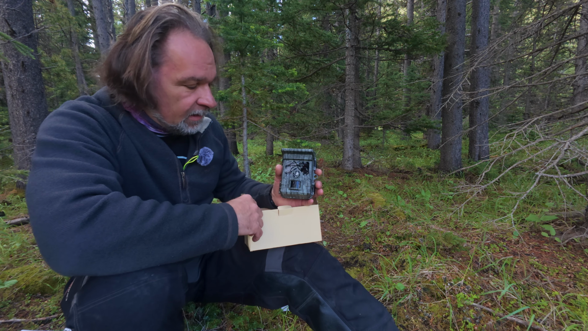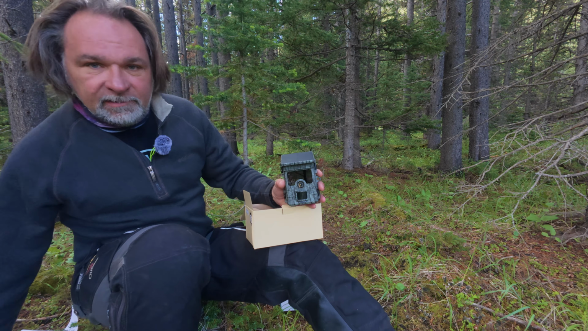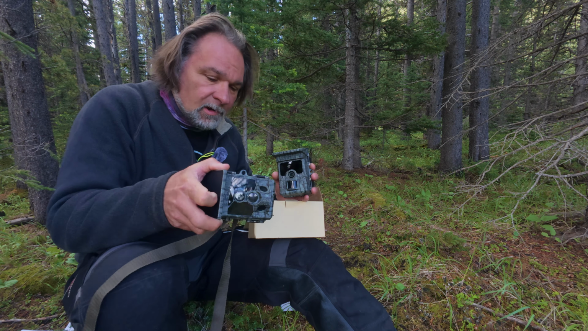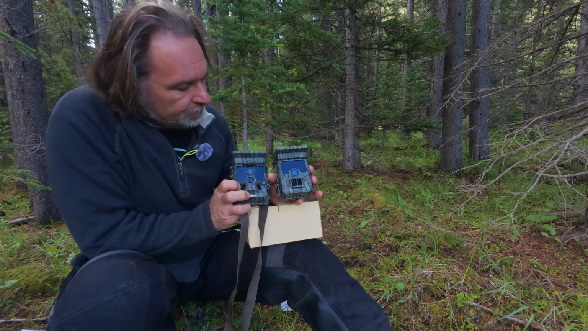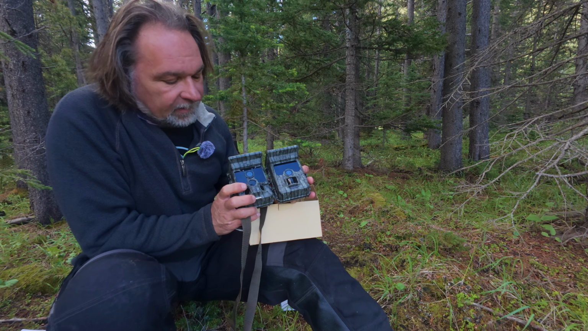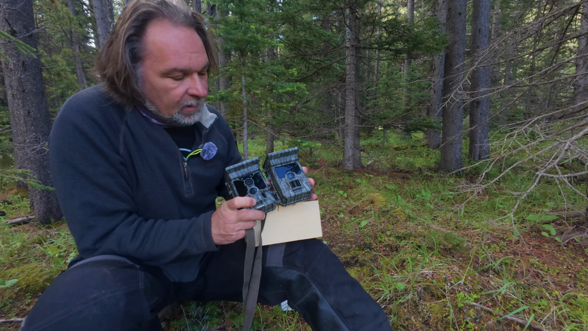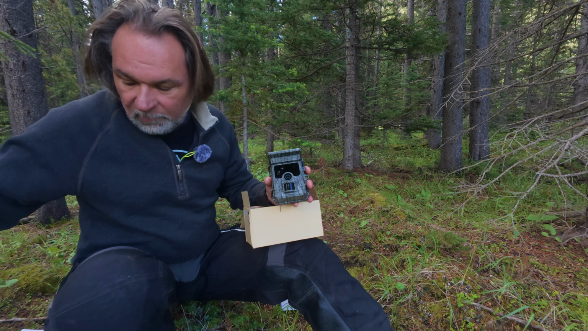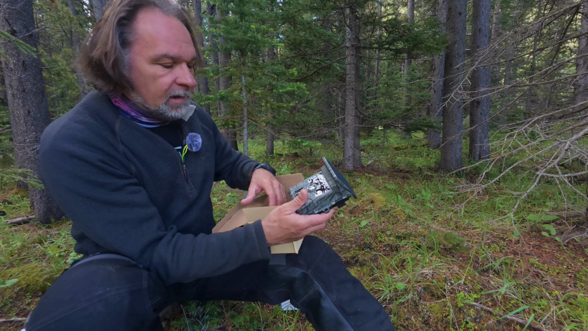And just to mention, this camera is very similar to the TC08 that I reviewed a while ago, and that's the TC08. I have it here with me just for comparison. So basically the size of the camera is almost the same, except the motion sensors are here on the side, and here we have one in the middle. They're both 4K cameras, so they're very capable.